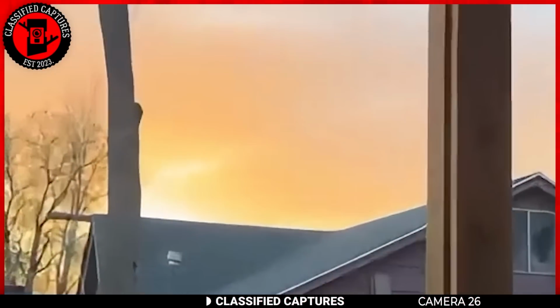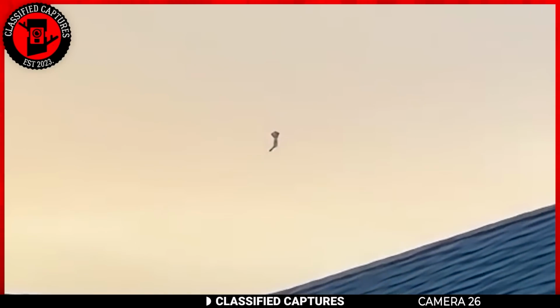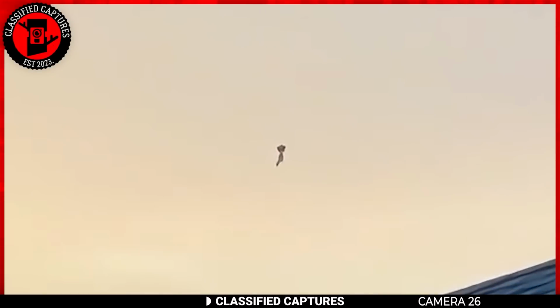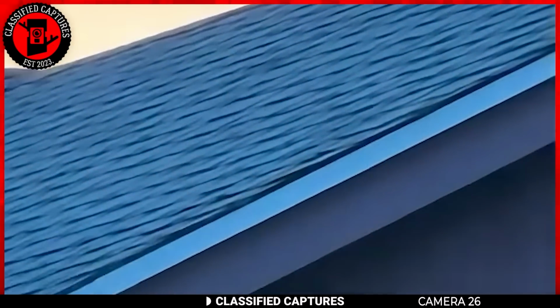Let's take a look at another alleged UFO sighting, but this one is what people call the jellyfish UFO. The strange object was captured floating in the sky, and just like its name suggests, it looks eerily similar to a jellyfish drifting through the ocean. It has a bulbous, glowing body with flowing tendrils or beams extending beneath it, creating the illusion of organic movement as if it's swimming through the air. The way it shimmers and moves seems almost deliberate, graceful, yet otherworldly.